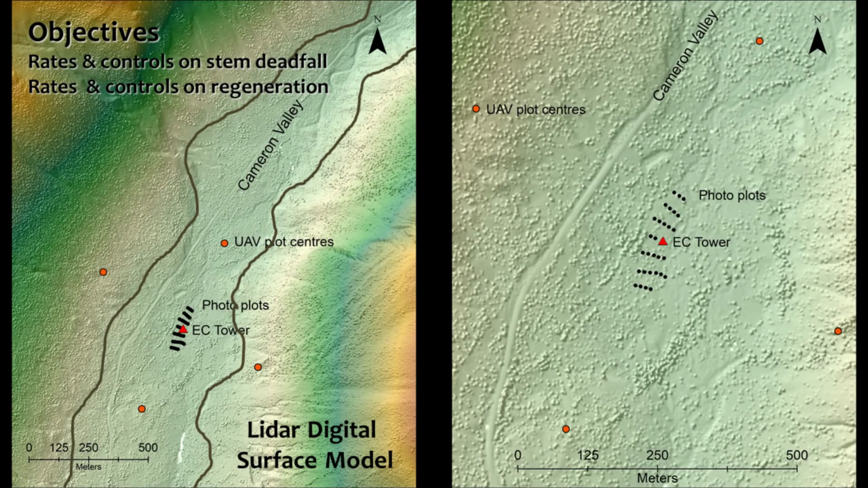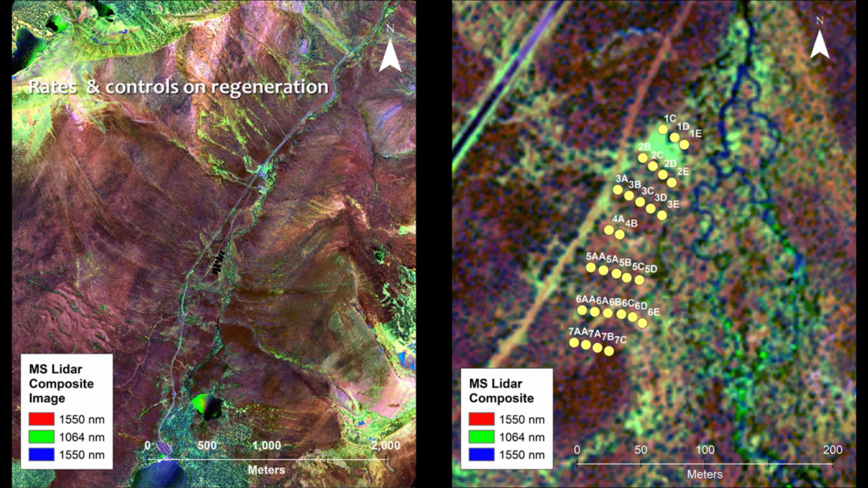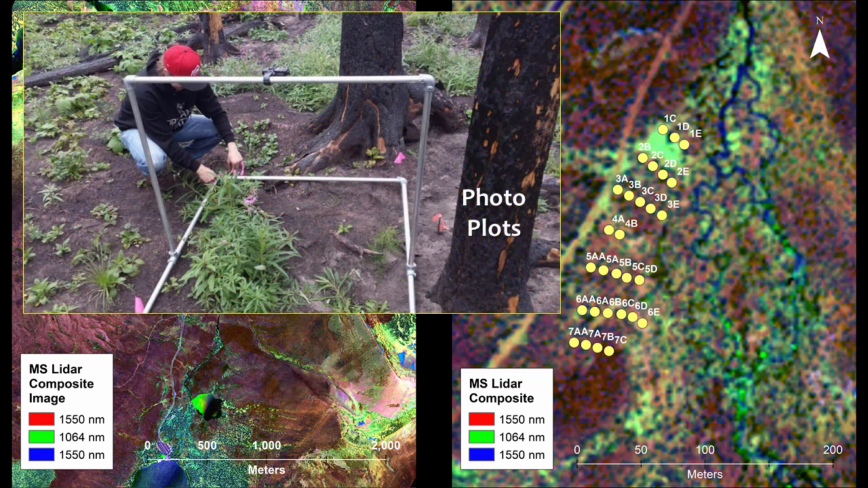Here we see close-up LiDAR surface models of the Cameron Valley floor where most of Jesse's ecosystem recovery and stem deadfall monitoring is focused. Field data are used to calibrate LiDAR models and then scale up to the entire valley. For example, field observations of stem count and deadfall are used to corroborate LiDAR maps of stem loss. Similarly, multispectral LiDAR imagery is being used to track new biomass growth, which is calibrated from plot measurements.